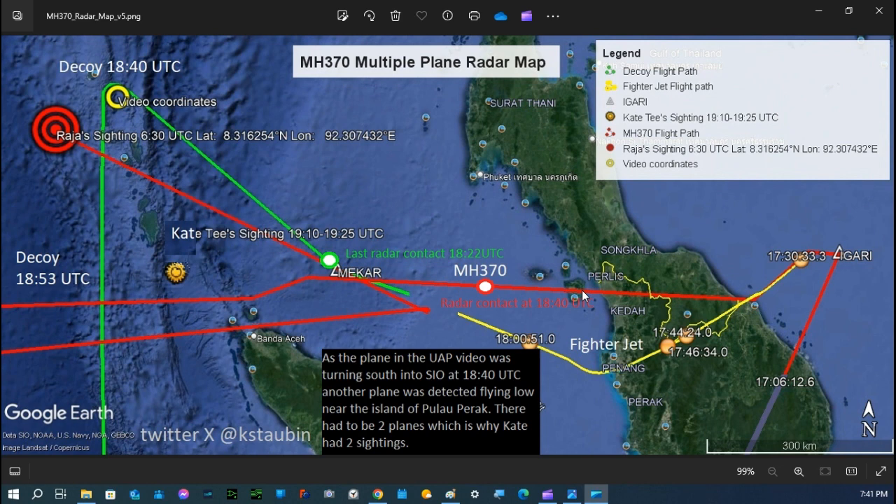So if they're telling the truth, then what plane did they see? If it had an MAS logo on it, it can't be too many other planes other than MH370. So if they're telling the truth, then this radar data over here, this plane that was on radar here, is not MH370.